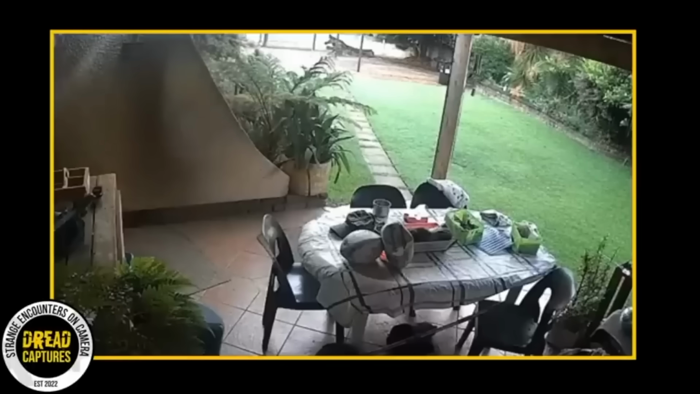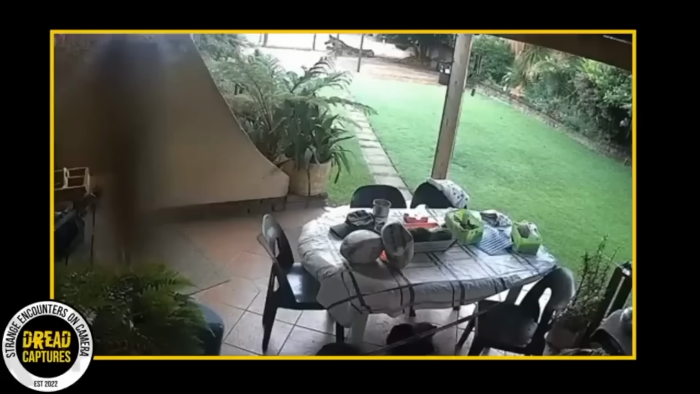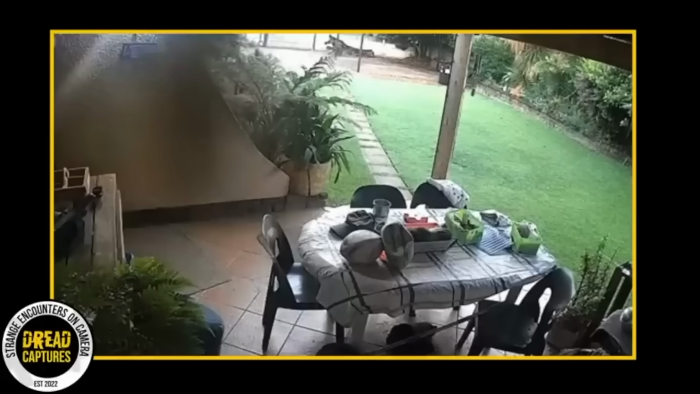What is that? Well, if you took a vote, opinions are split. Some people figure it's just a standard bug crawling across the lens, but others aren't so sure. They're pointing out that the shadow seems to have more of a human shape. So what do you think? Is this a spooky ghostly visitor? Or just a bug? Personally, I'll go with the mystery, but split opinions are what make these videos so captivating.